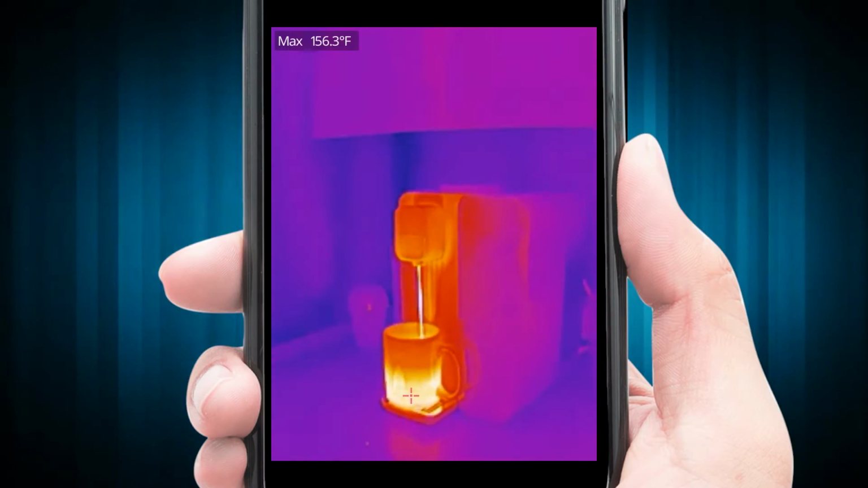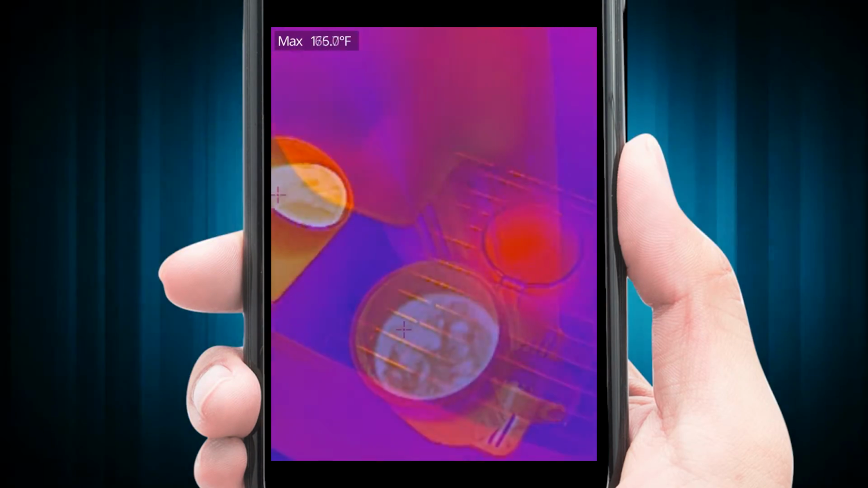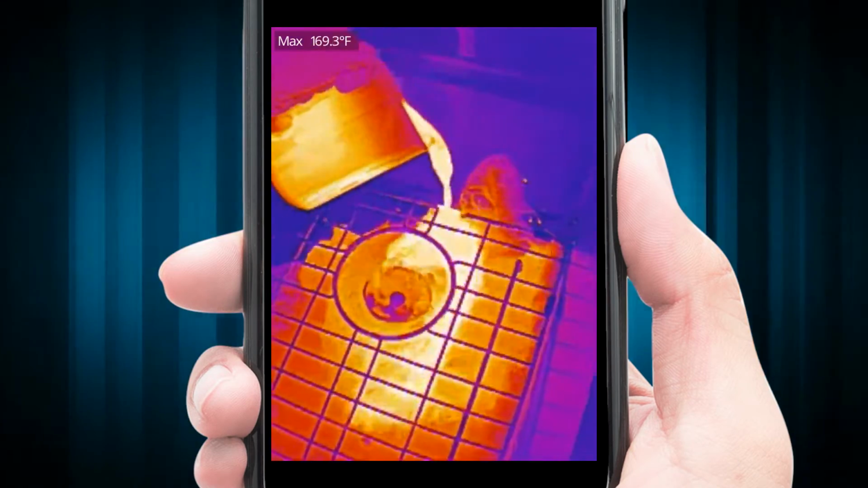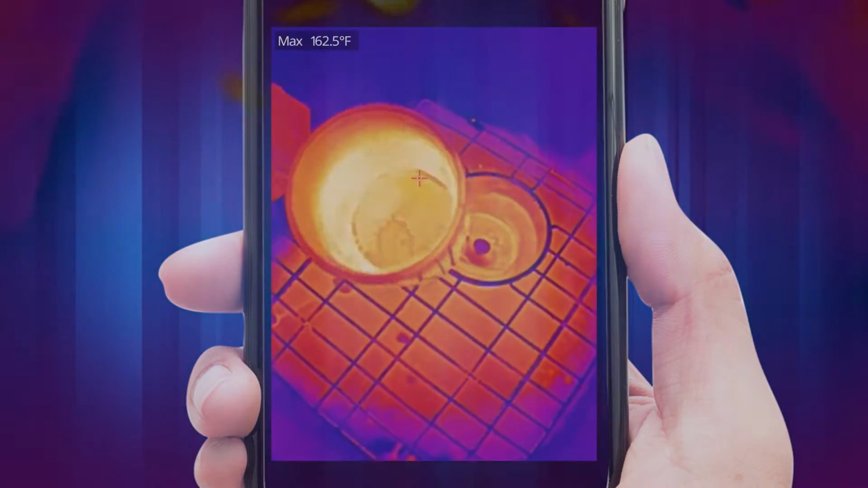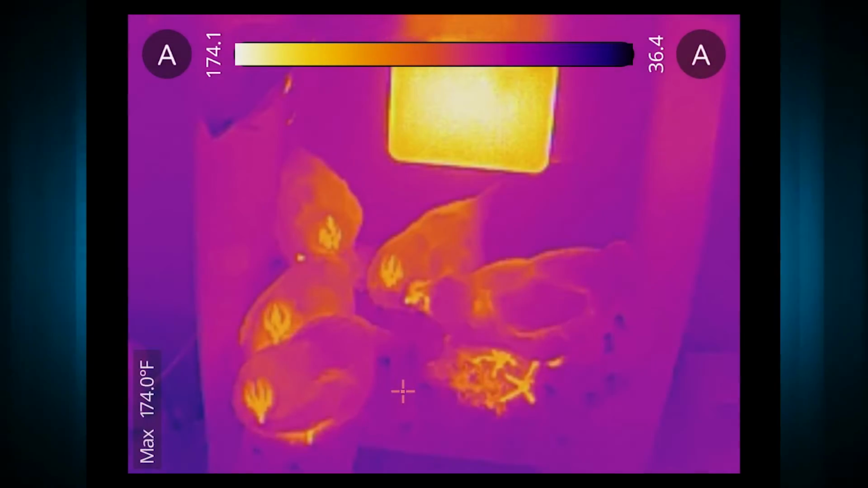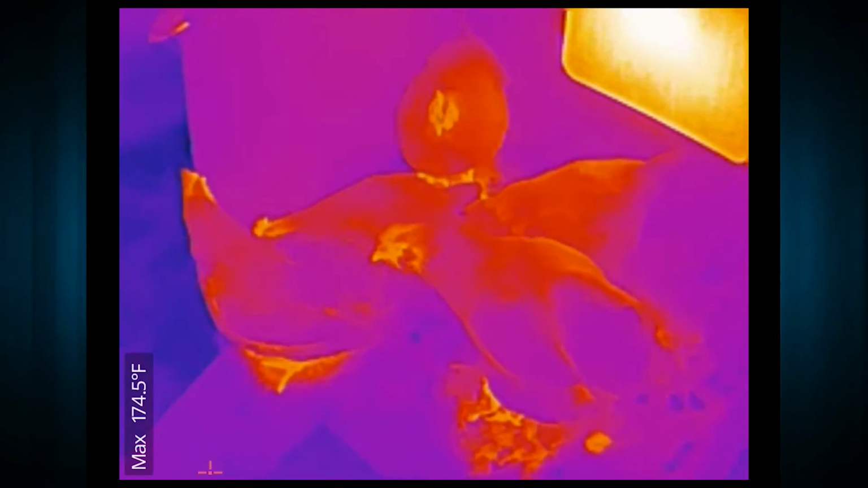I also had fun recording some unique shots. I made some hot water and then dumped it out into the sink. It looked like molten lava and was really satisfying, not gonna lie. And with this camera, I found out that I have poor circulation in my feet. I also used this to look for cold spots in the chicken coop and make sure that they're warm.